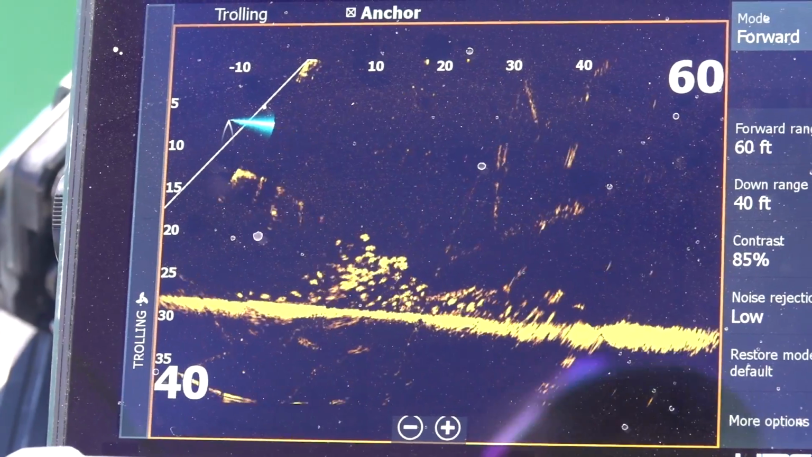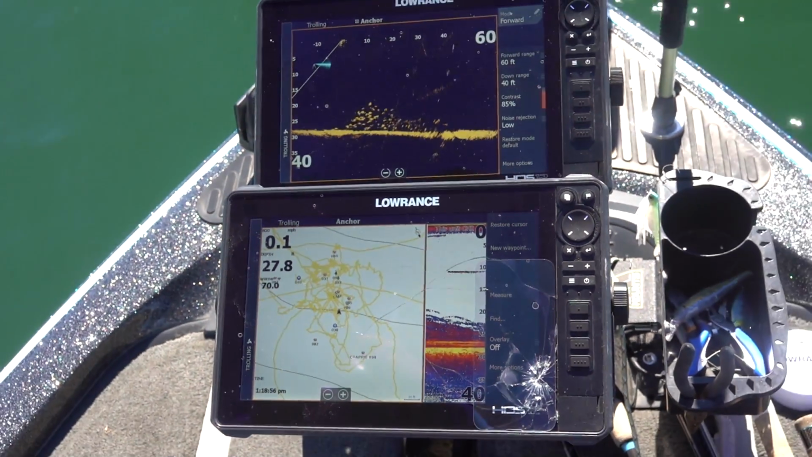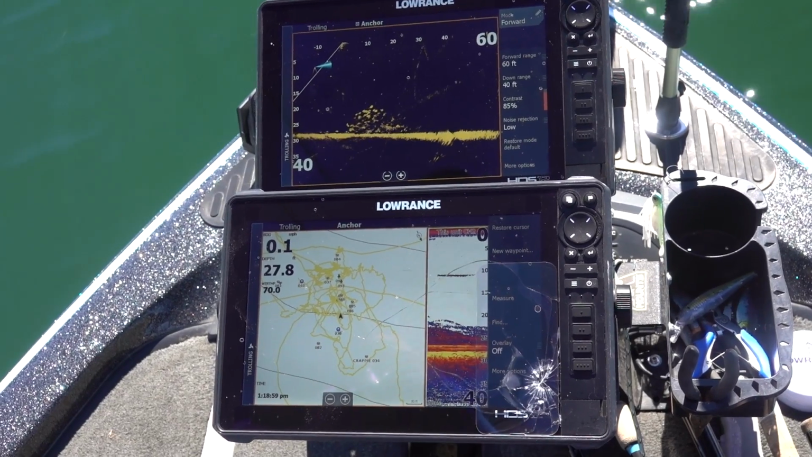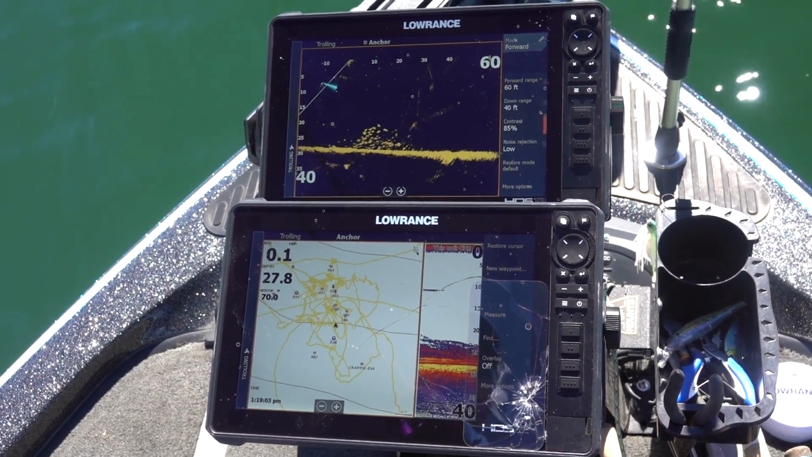You can see the fish on 2D, and you see them on the Live. You actually see them swimming around down there. It's good because you can scan and see exactly where they are and cast right to them.